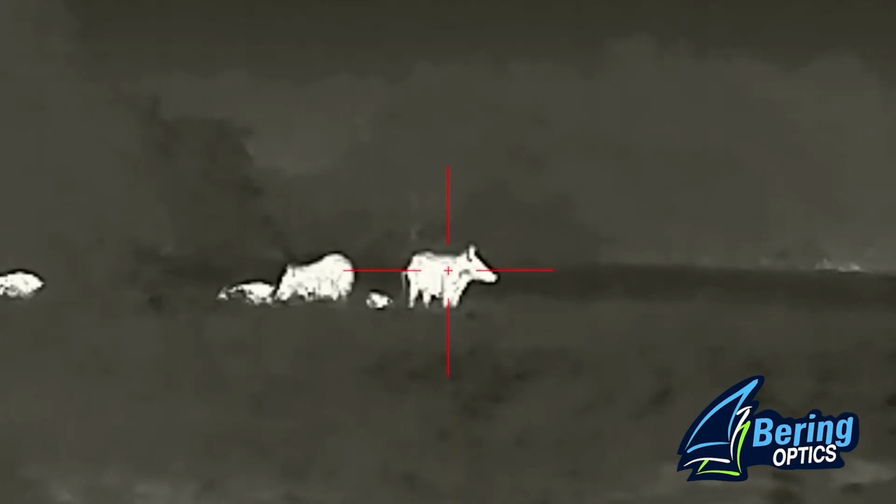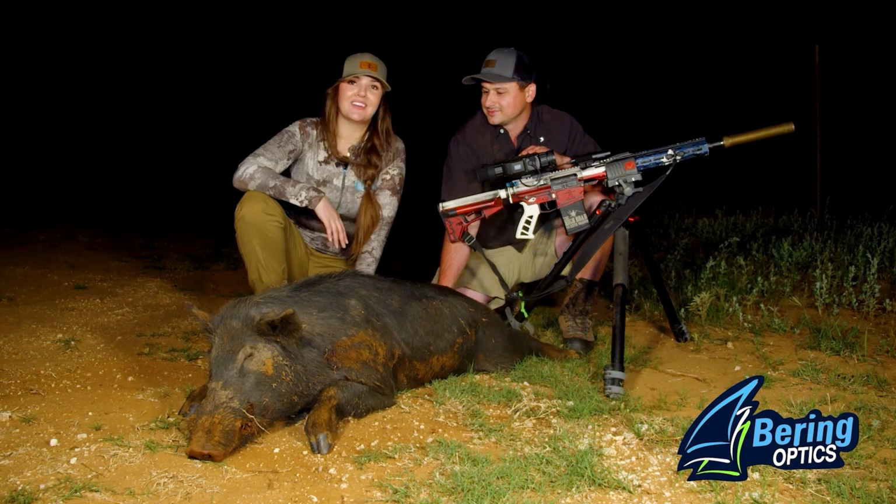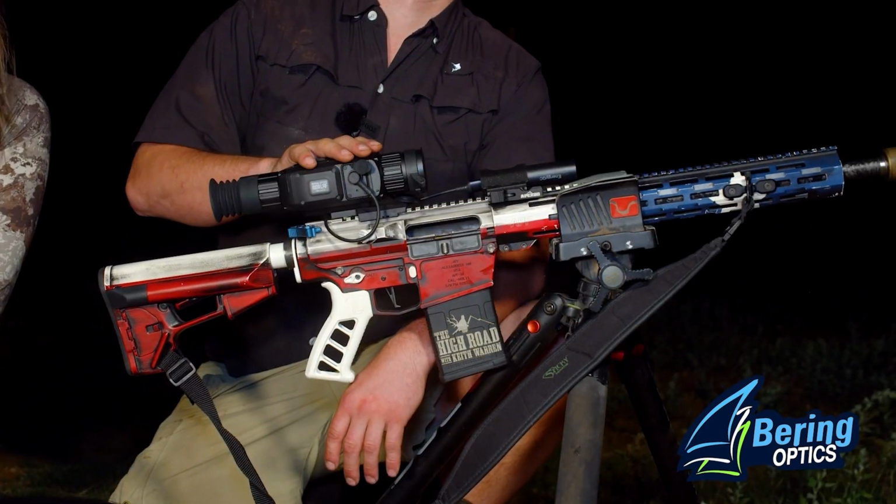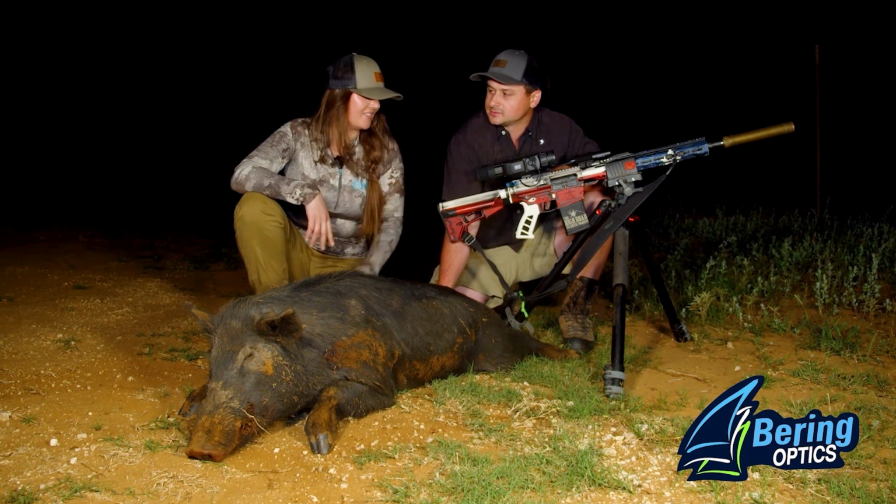Boom, there we go. So Callie was using this Bering Optics Super HOGSTER LRF, and what'd you think of this thing? Well, it's my first time using thermals, and I have to say, if that's what thermals are like, whew, knocked it out of the park. This is a dang good scope. I didn't have any issues seeing. It was super easy to use and operate. I loved it.